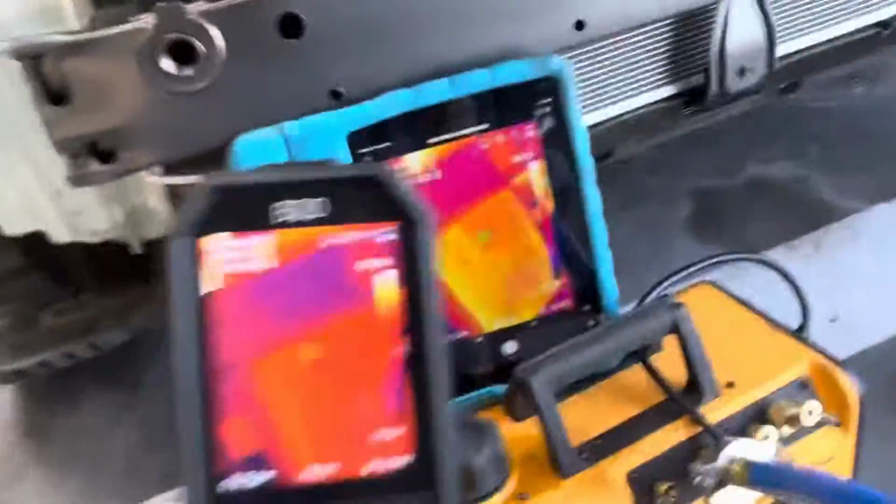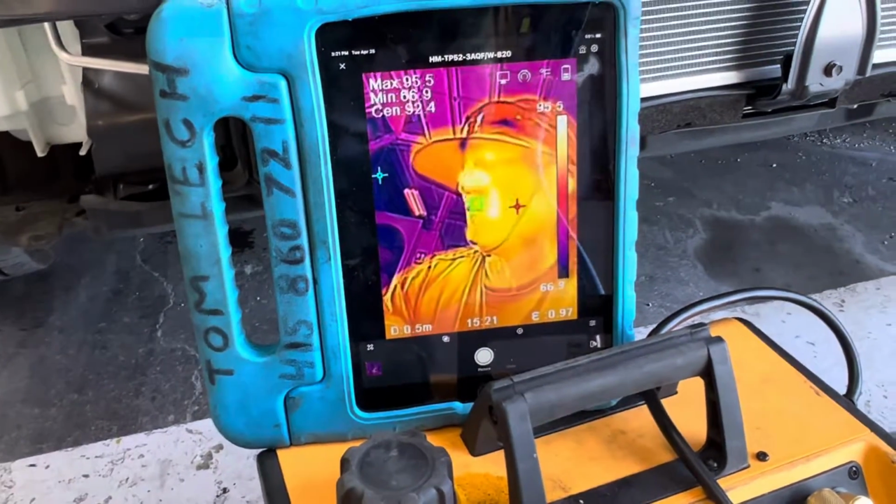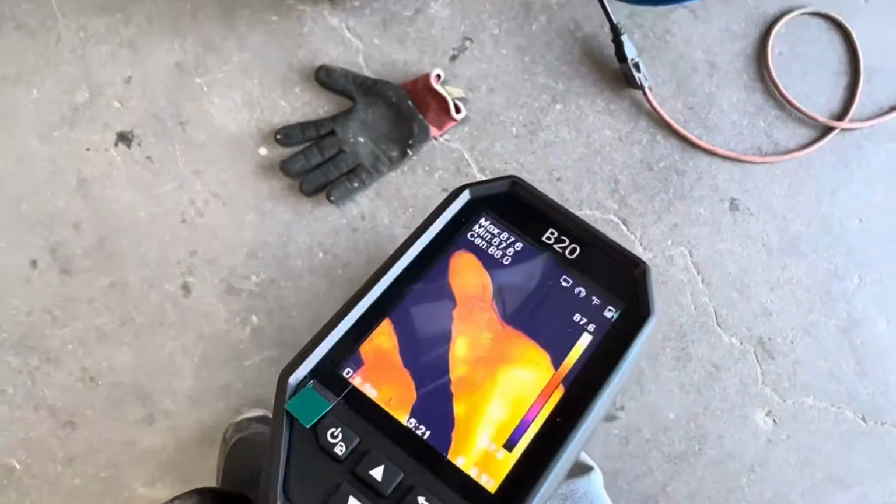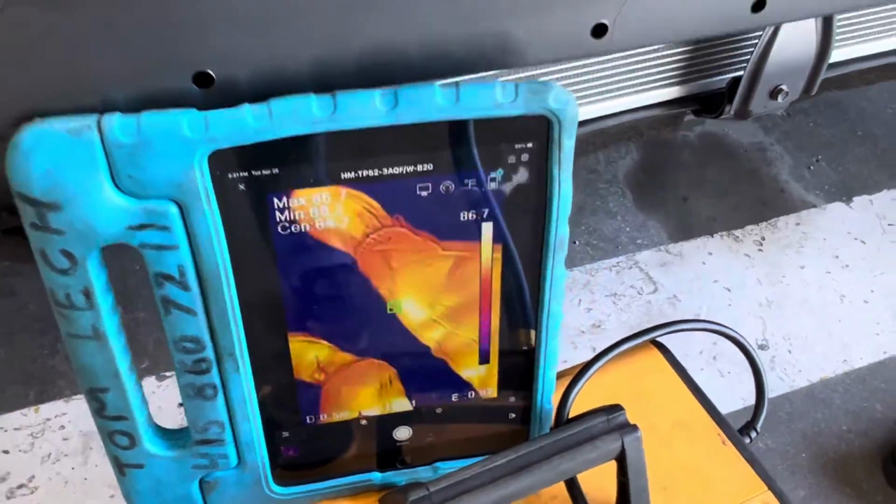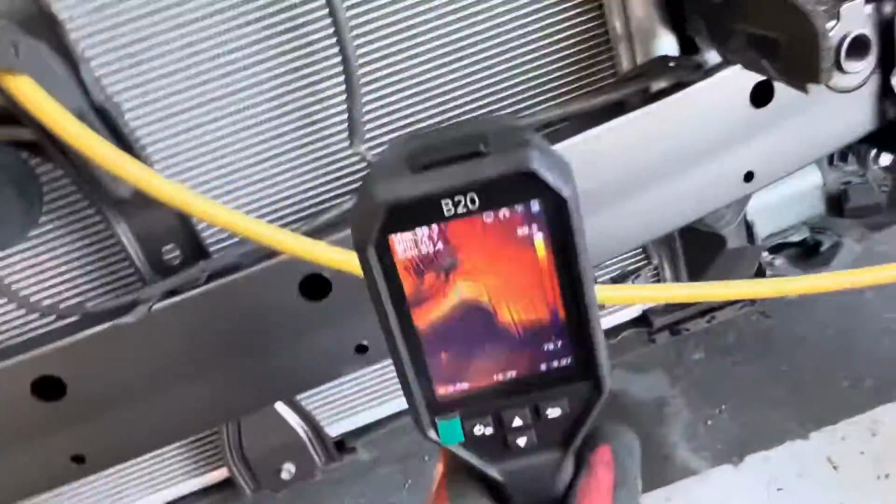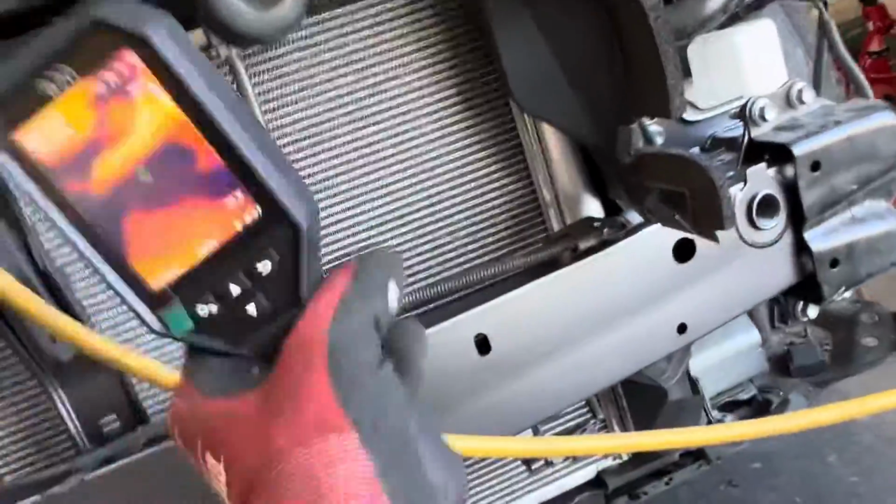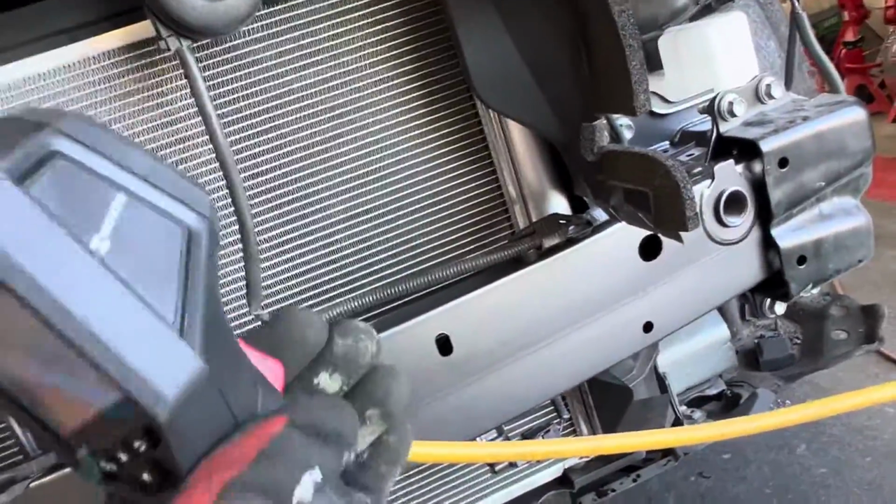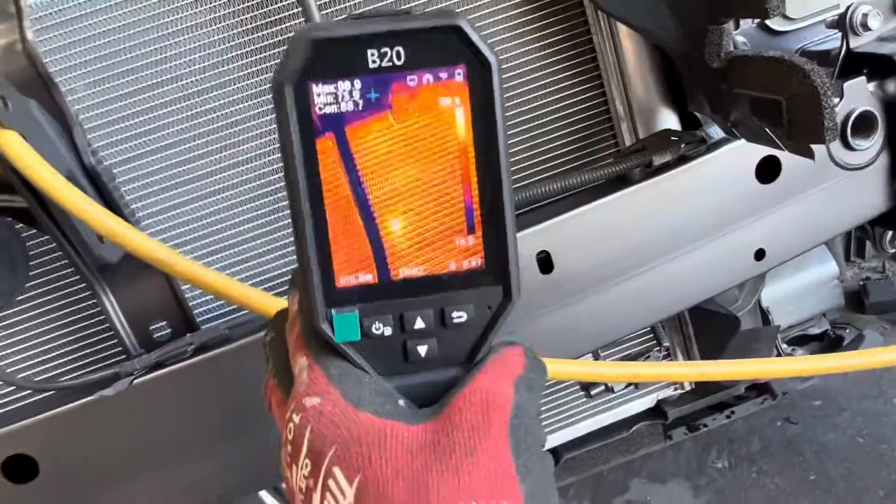All right, so that's all I want you to see, being able to see the subcooling, and you could see me how I'm hot. And if I point down here, you can see in the camera where I'm at. All right, but remember, when you're using a thermal camera or thermometer, there are times where you could be pointing right at it, and if you have a 190 degree radiator, you will get some false readings coming directly through the fins right into the lens of your thermal camera.